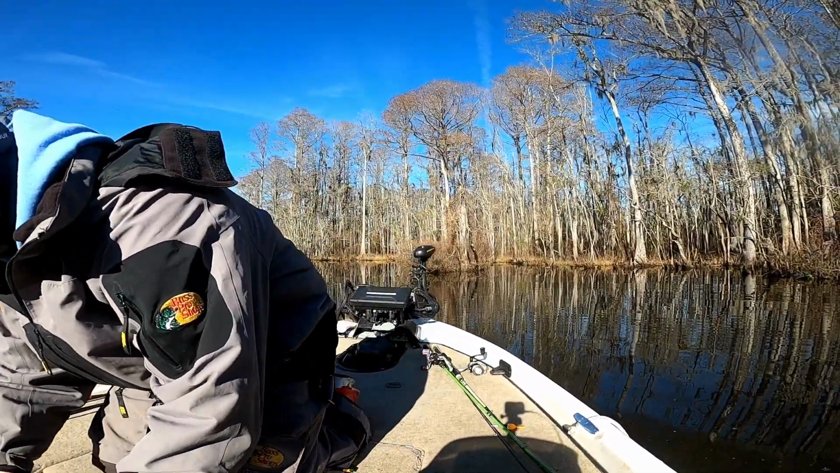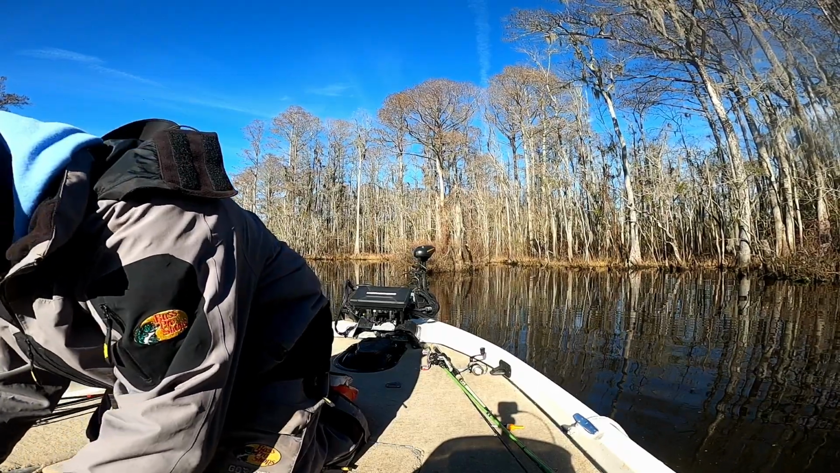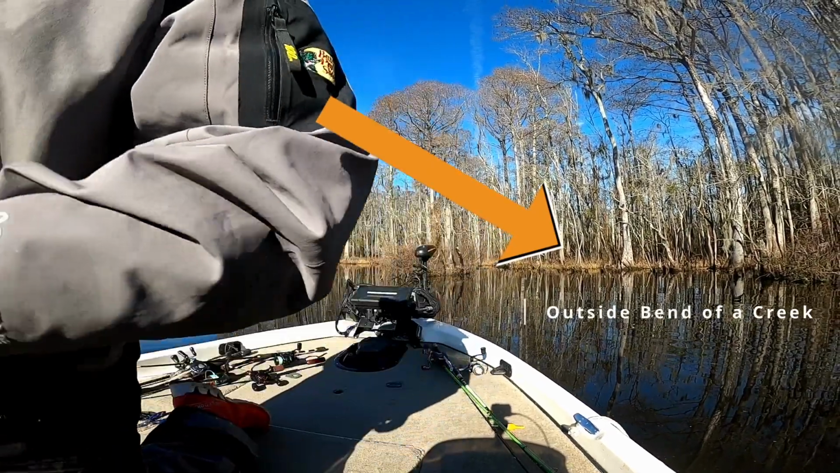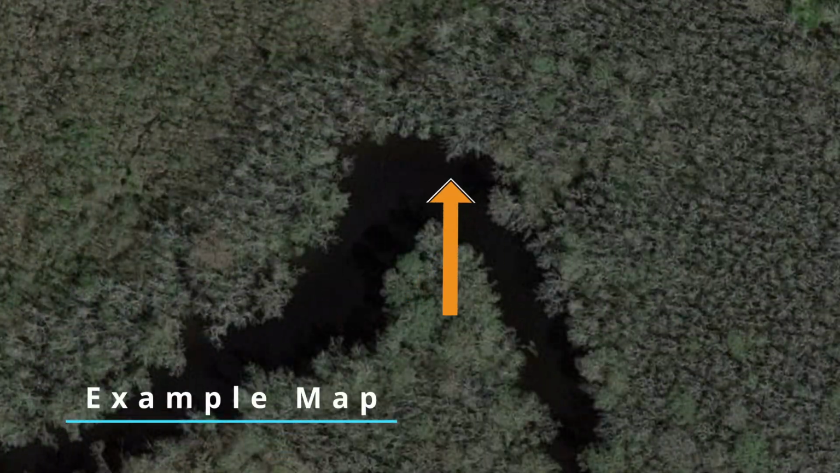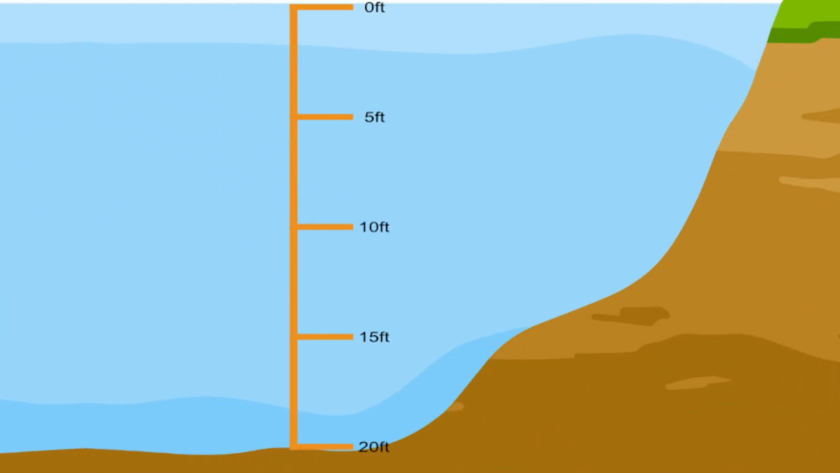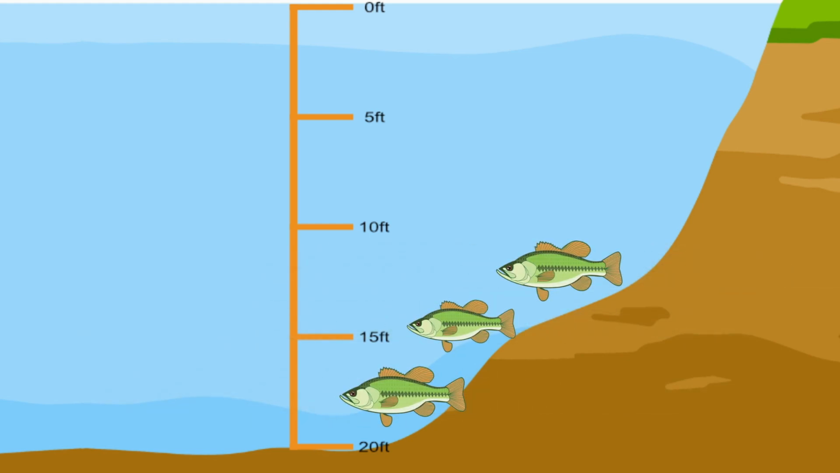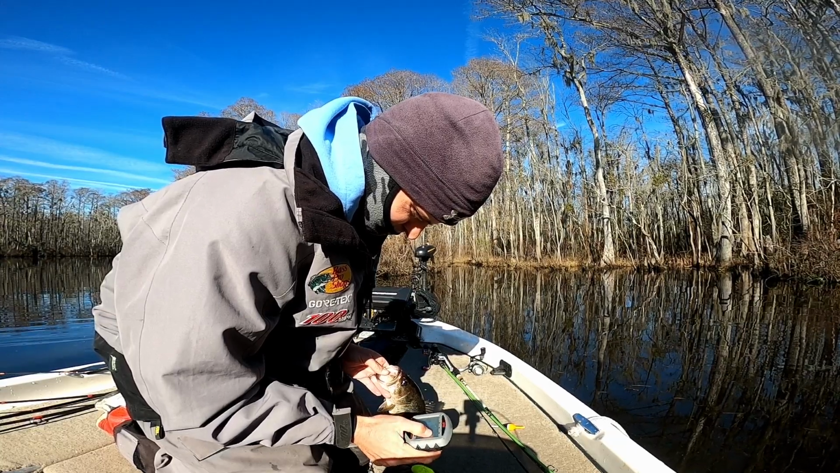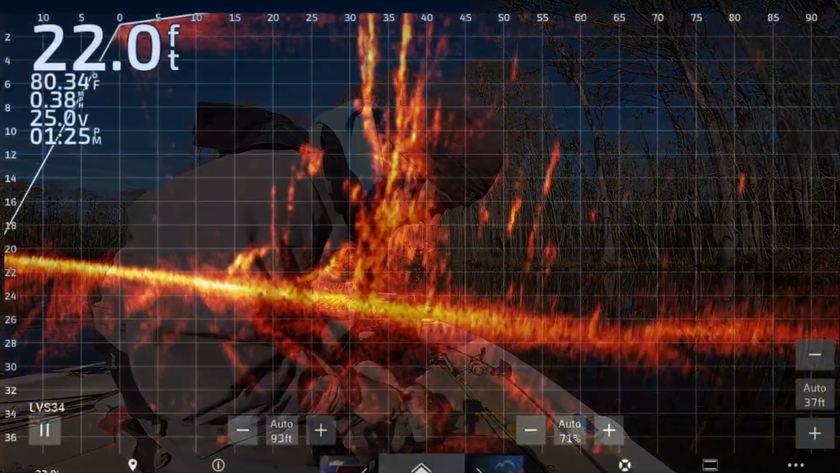Most of these fish were actually hanging in deeper water. As you can see, I'm fishing an outside bend in the creek, and usually with these outside bends you'll find water somewhere between, let's say, 12 to 20 feet, and these fish are usually hanging just off the ledge. You can get them to react to a jerkbait this time of year if you know where to look and where to cast, which is really where Livescope comes in.